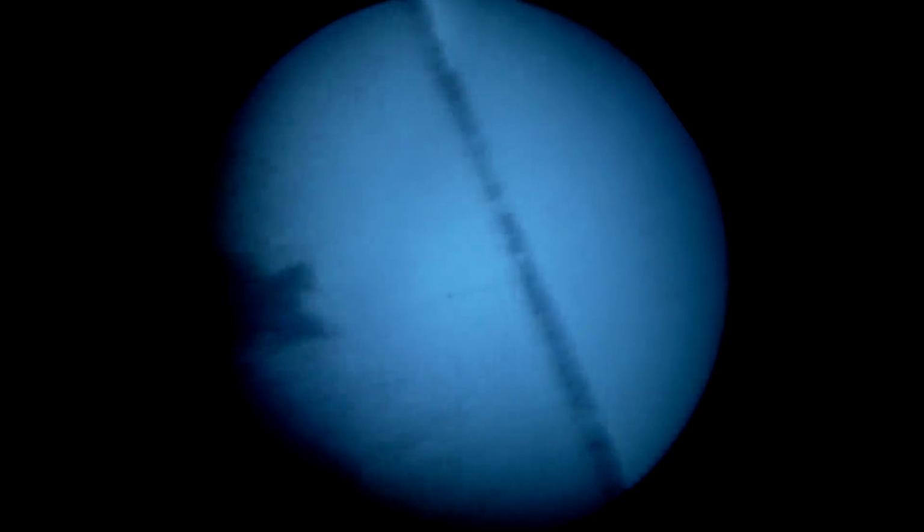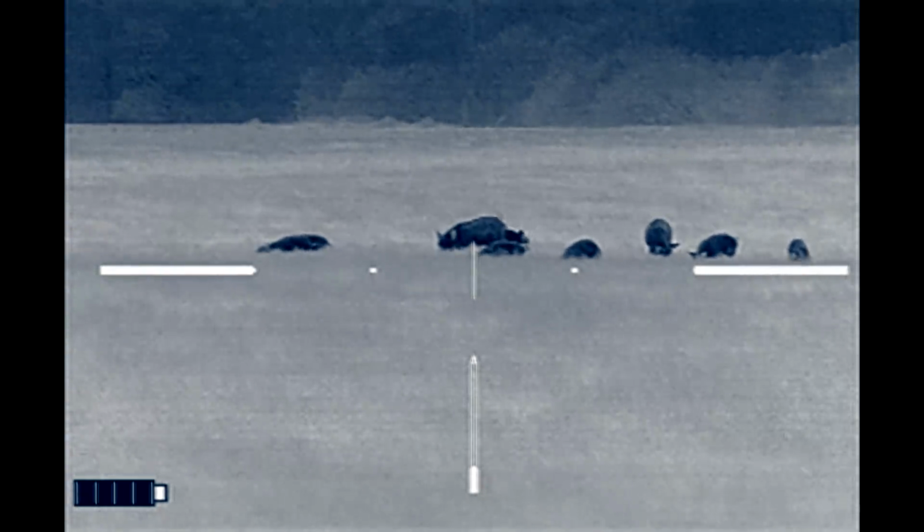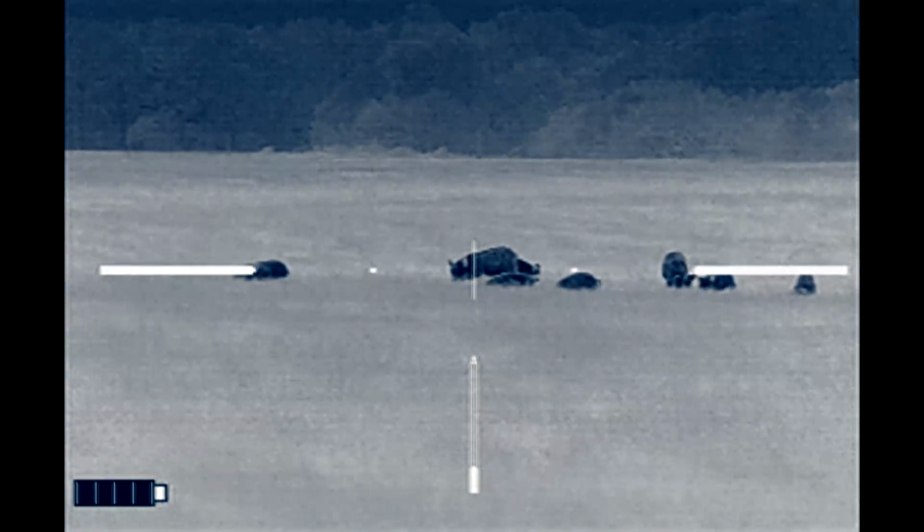It's a pretty good group. I hope you guys enjoyed this video. Enjoy this last little bit, wiping out this group here. If you like this, comment below. I know a lot of people ask how the stalks go, and this is basically a stalk from the beginning to the end here. It's a little bit different with the cattle, but hopefully if you hunt property with cattle, it'll help you. The biggest one there on the right, and I'm going to take this biggest one on the left.